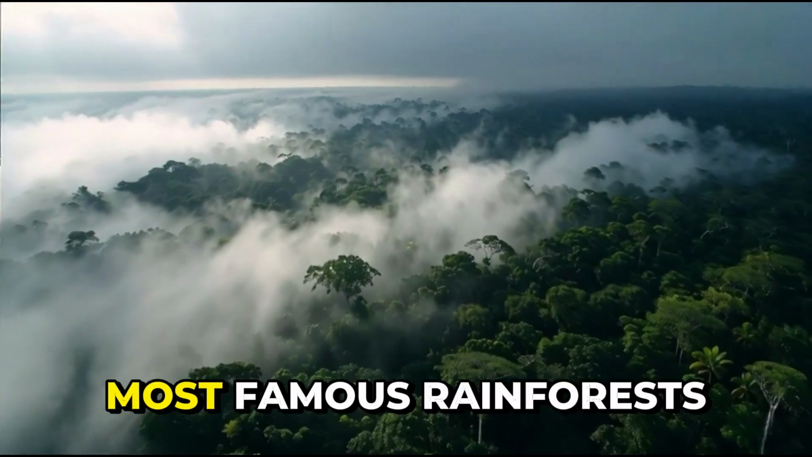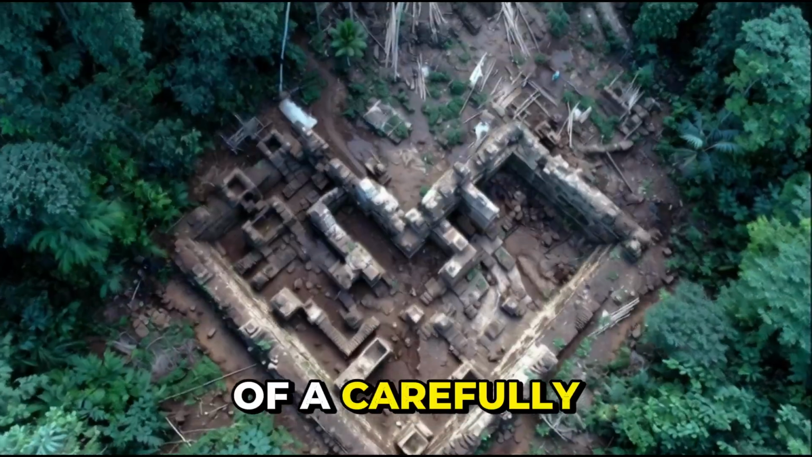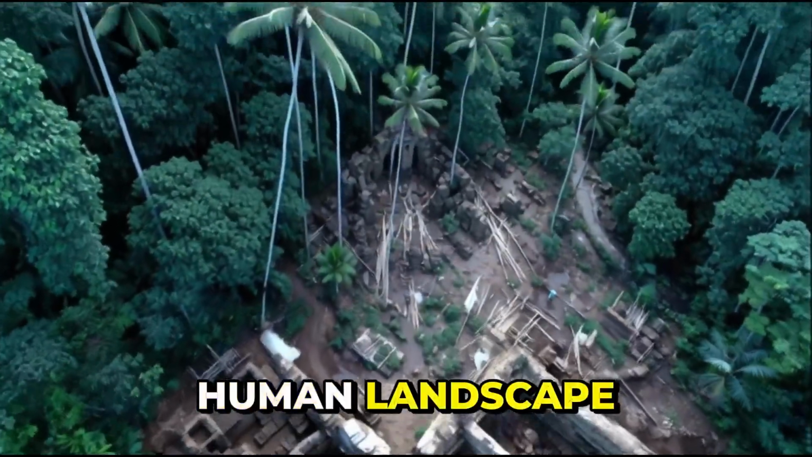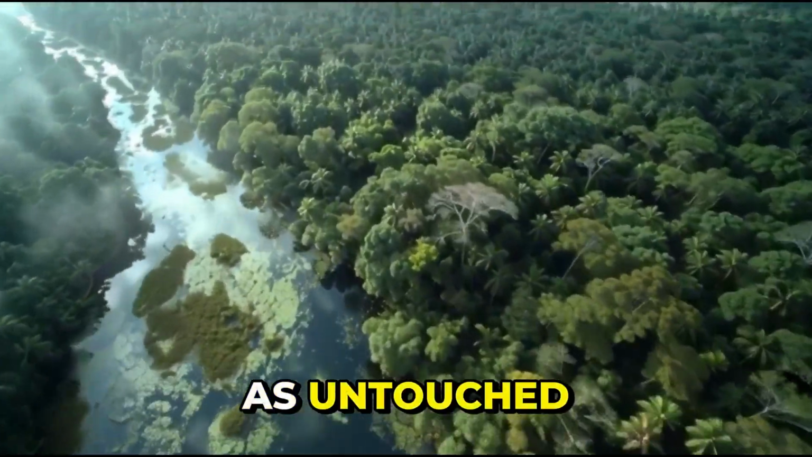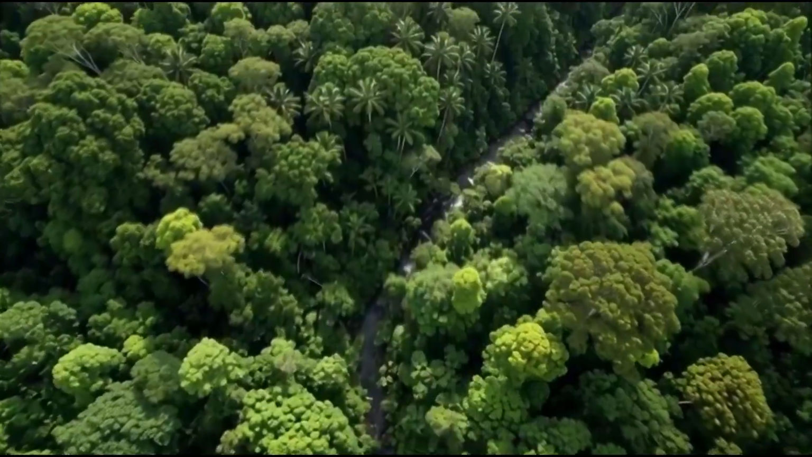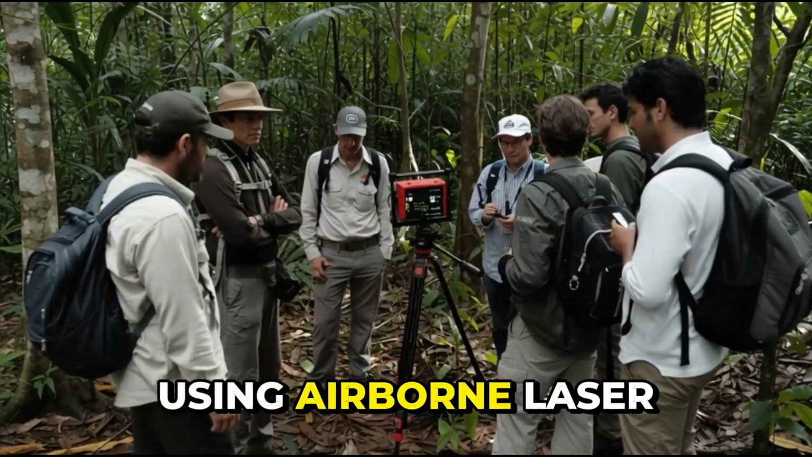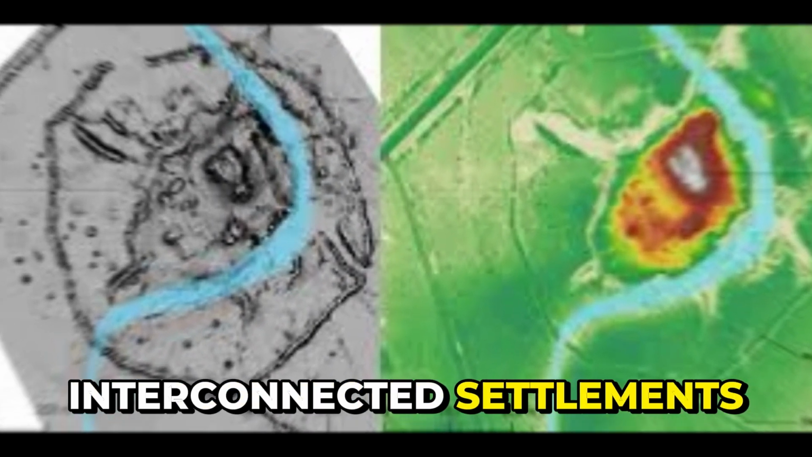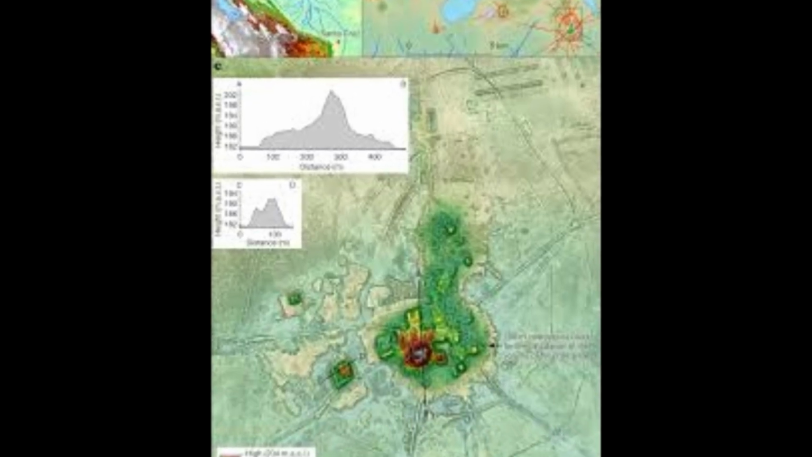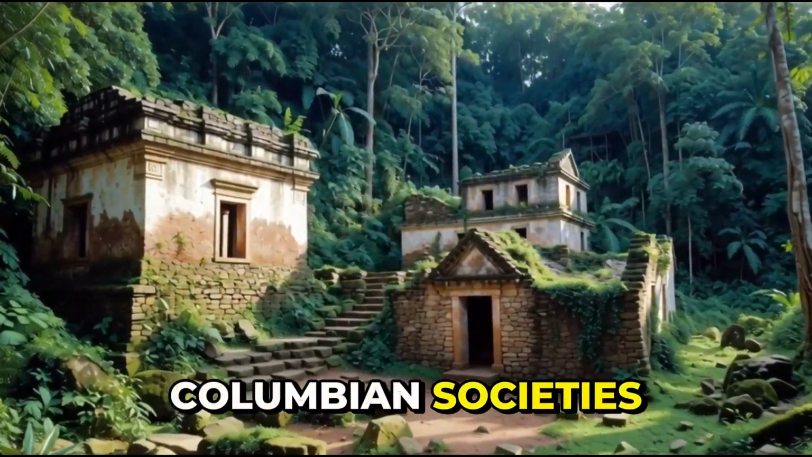What if one of the world's most famous rainforests wasn't just wilderness, but the remains of a carefully designed human landscape? For decades, the Amazon was described as untouched, sparsely populated, and largely shaped by nature alone. But new evidence suggests something very different. Using airborne laser technology, researchers have uncovered vast, interconnected settlements hidden beneath the forest canopy. Settlements that challenge everything we thought we knew about pre-Columbian societies.